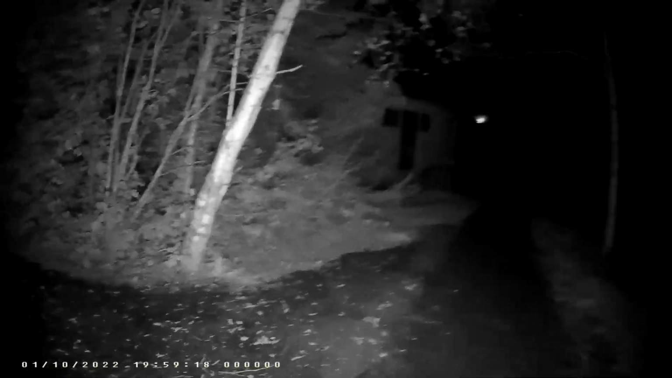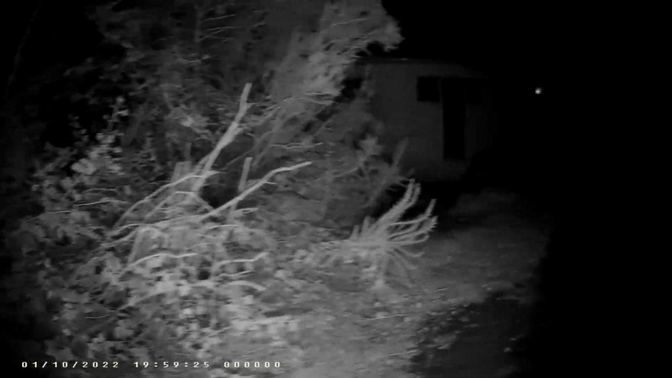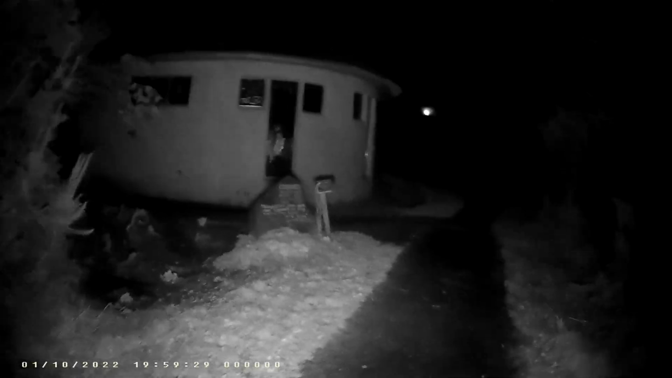Oh, right. A piece of bog oak, which wasn't there the last time I was here, and some flowers. Bird feeders. The moon in the background.